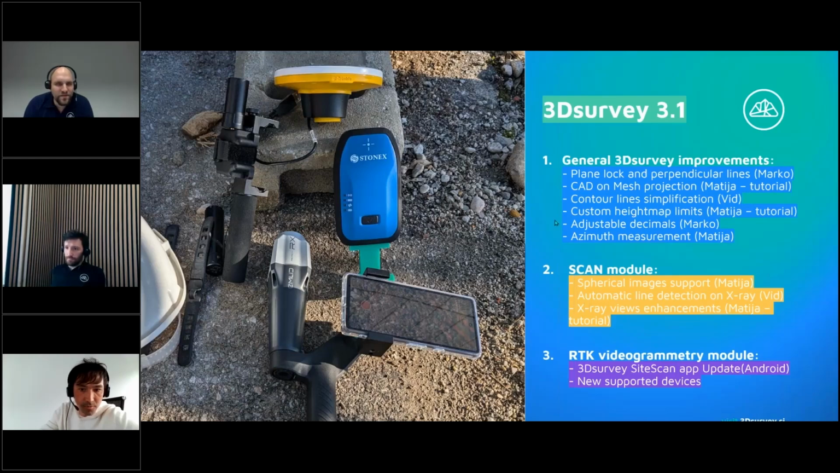Very good. Bertrand is asking, where are the tutorials for RTK videogrammetry with StoneX GNSS receivers? Do we have instructions for this one? We have instructions on our webpage. The white paper is done. It's not published yet, but will be published in a week or two. If you would like to get it before, send us an email.